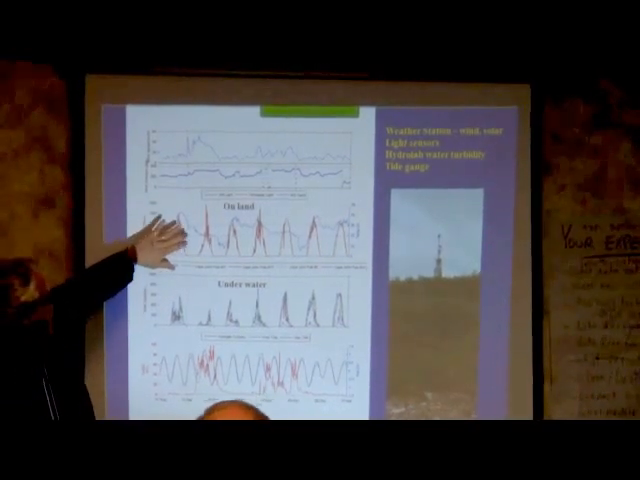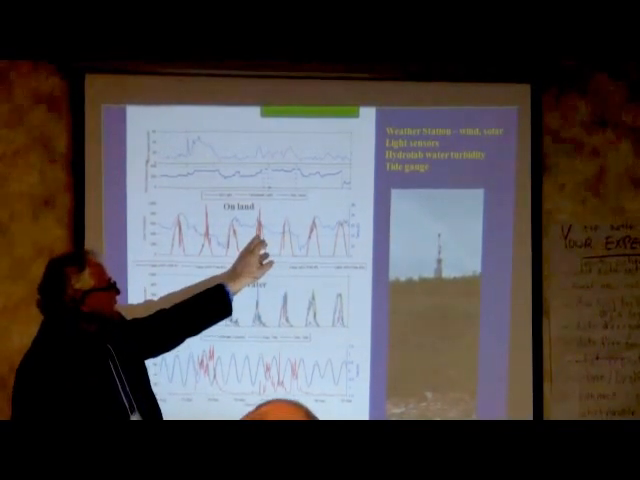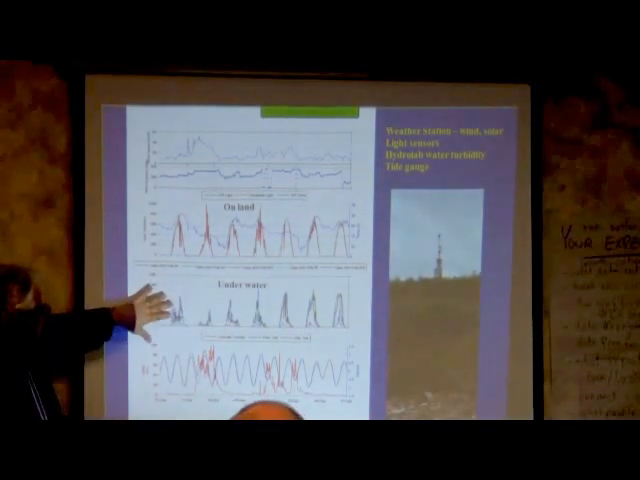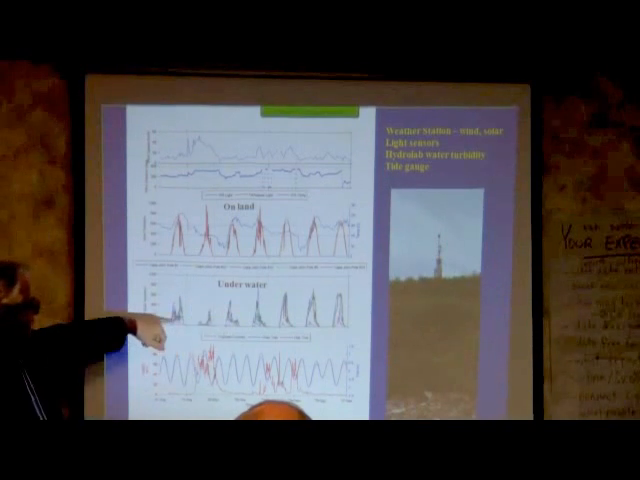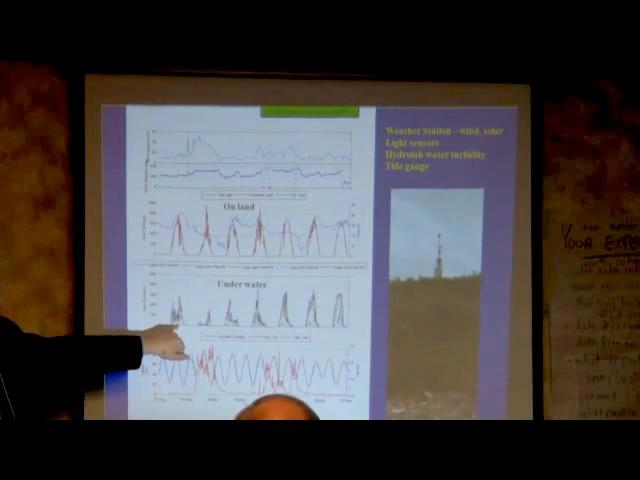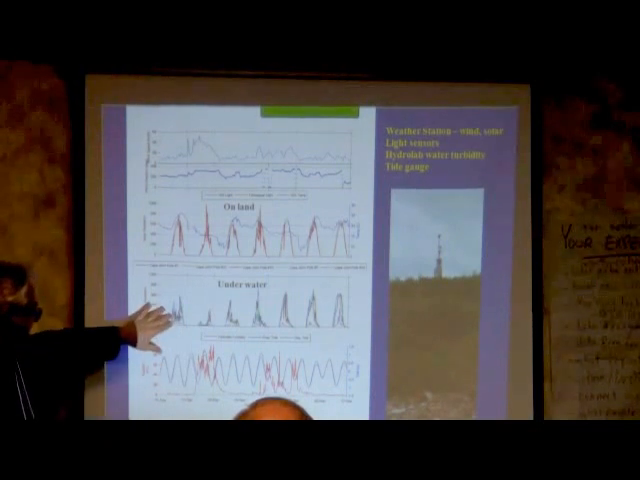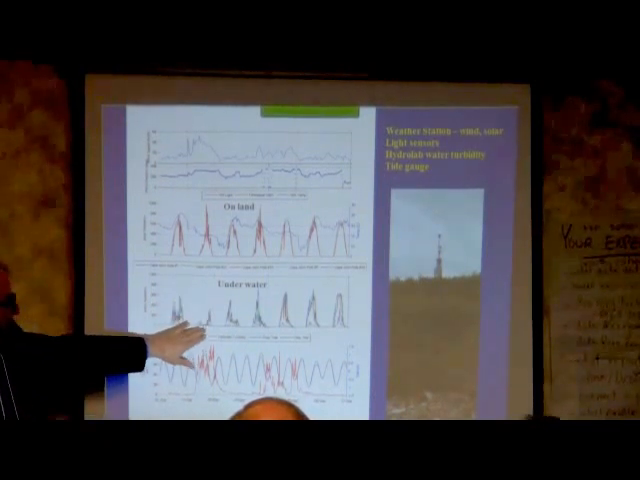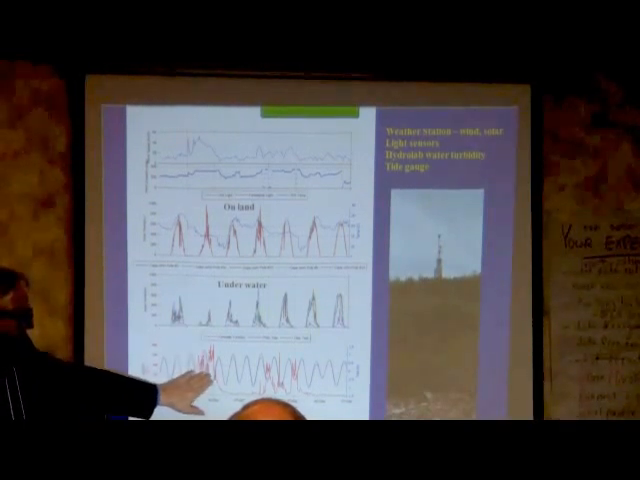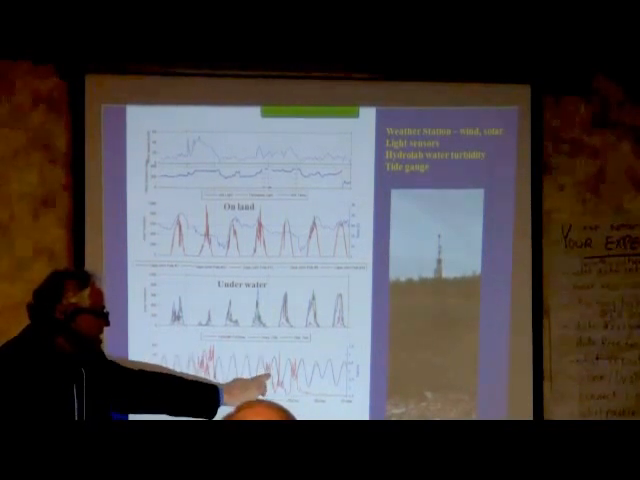This is on the land information. So here was a nice sunny day. Here was a day where we had some clouds moving over, and we see it a bit spikier. Here are the underwater returns, and the different colors are the different levels on that light post. The purple is the lowest one down near the seabed, so it's got more water on it all the time. And we can see the effect of how the amount of light getting to the seabed is much reduced during these turbid times.